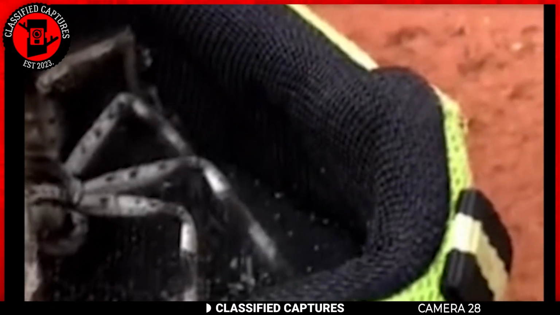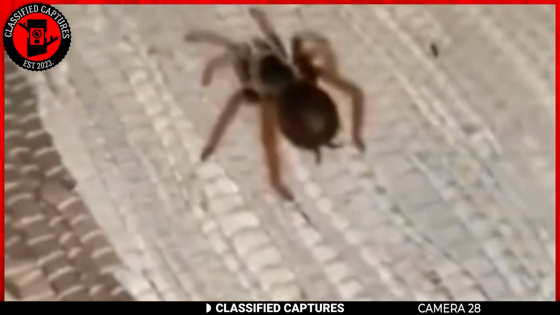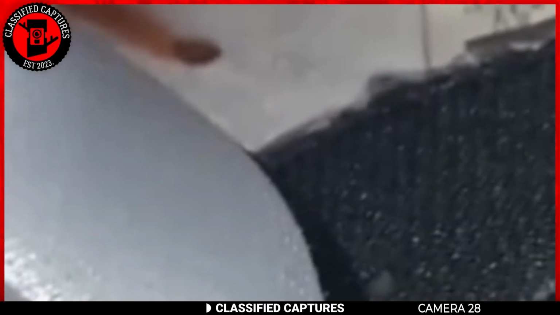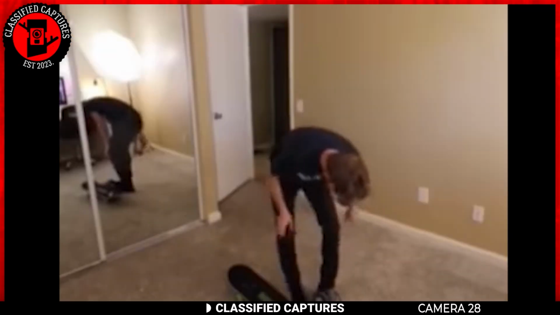Believe it or not, this isn't an isolated incident. There are countless reports of people finding spiders and sometimes even more unsettling creatures hiding in their shoes. So next time before you slip your feet in, make sure to double-check what might be lurking inside. Always check your shoes.